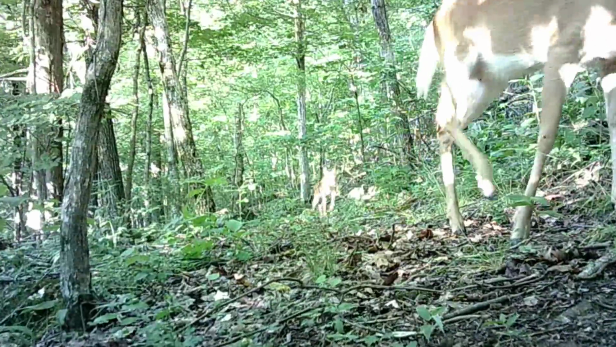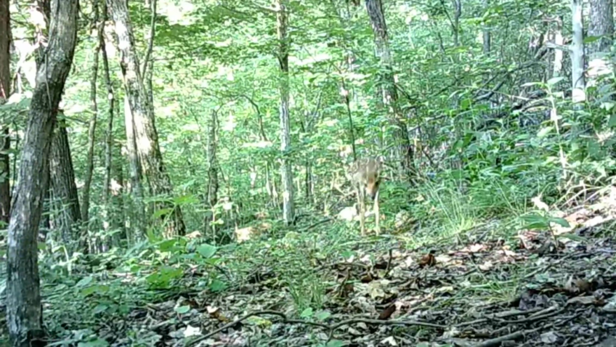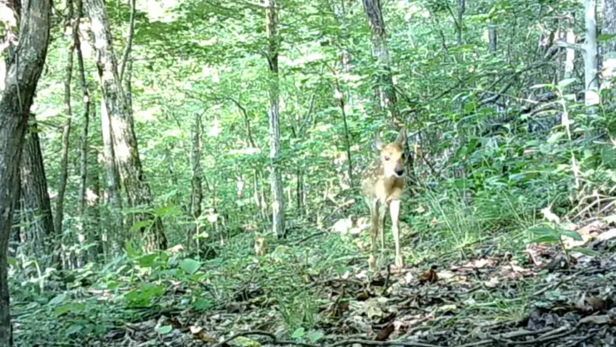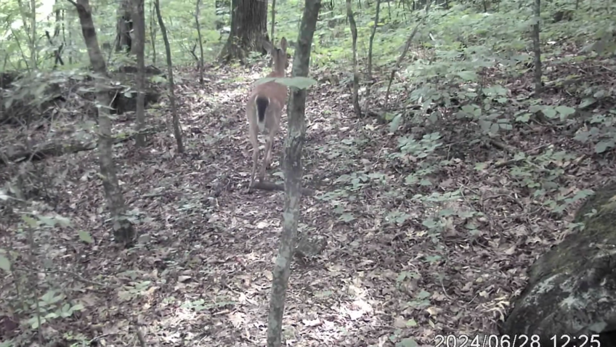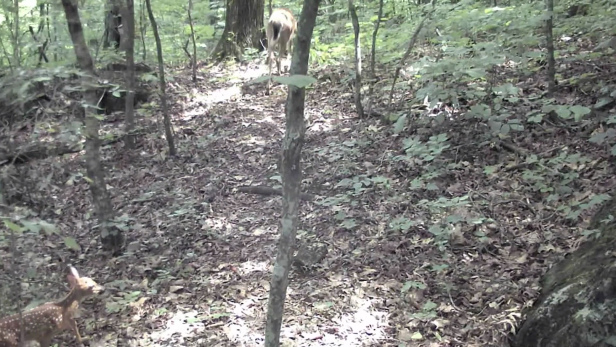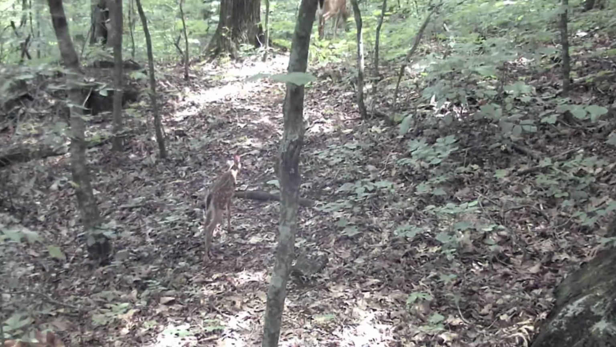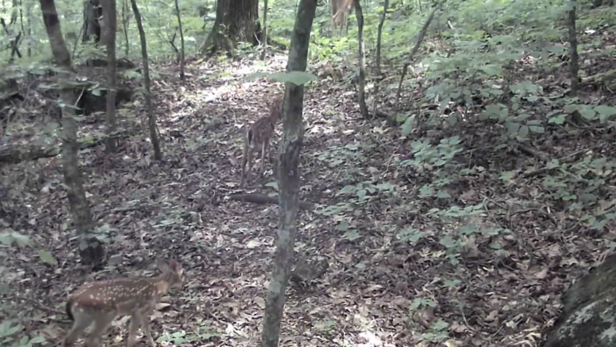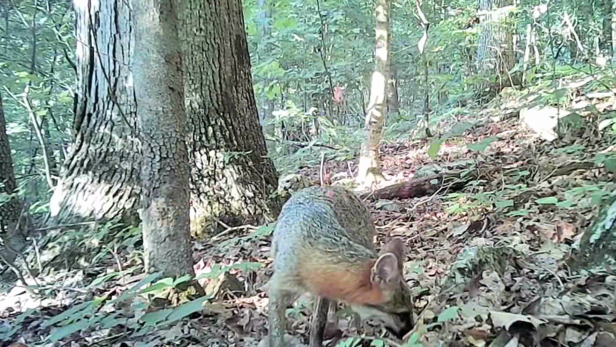And they're everywhere. Here's a set of twins. Ain't they precious? And I mean, all these fawns have had them. Here's another set of twins. They just seem to be running everywhere. But I'm glad they had them. I was beginning to wonder, am I ever going to see these fawns?